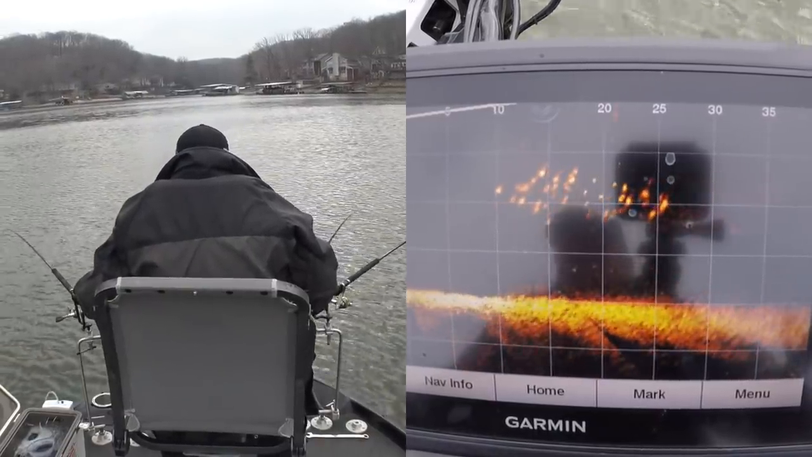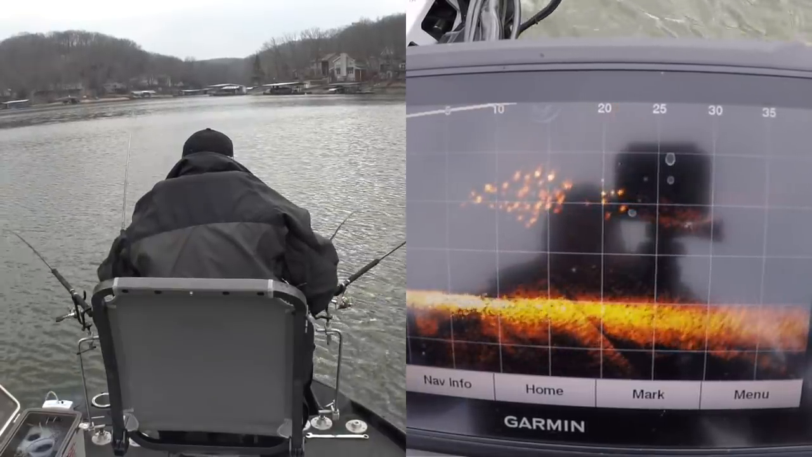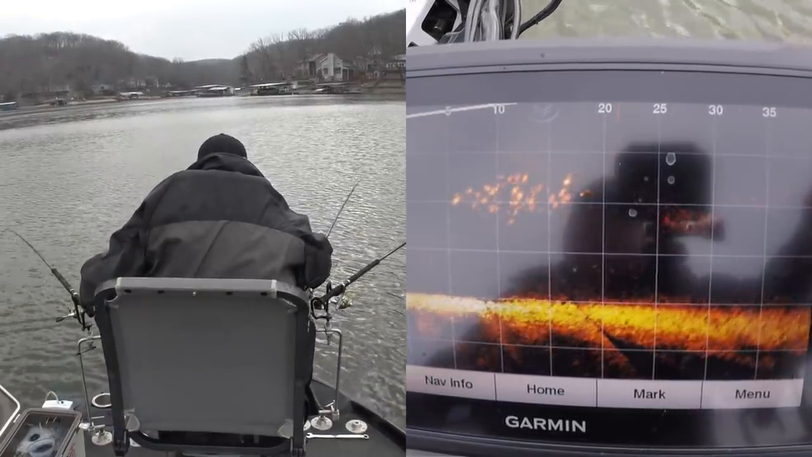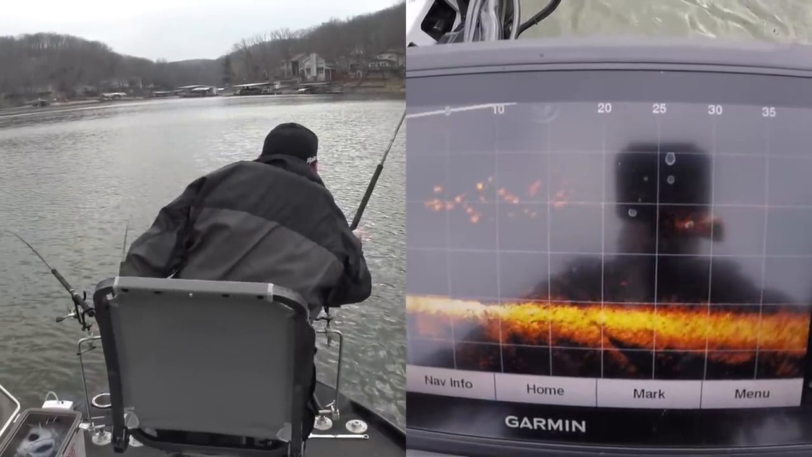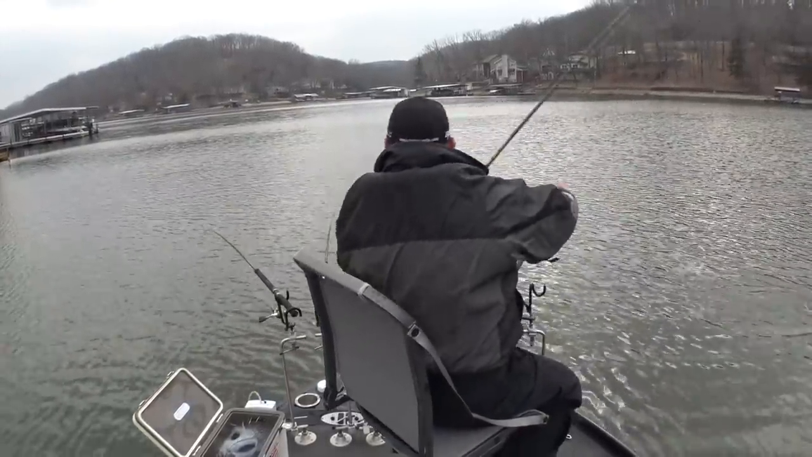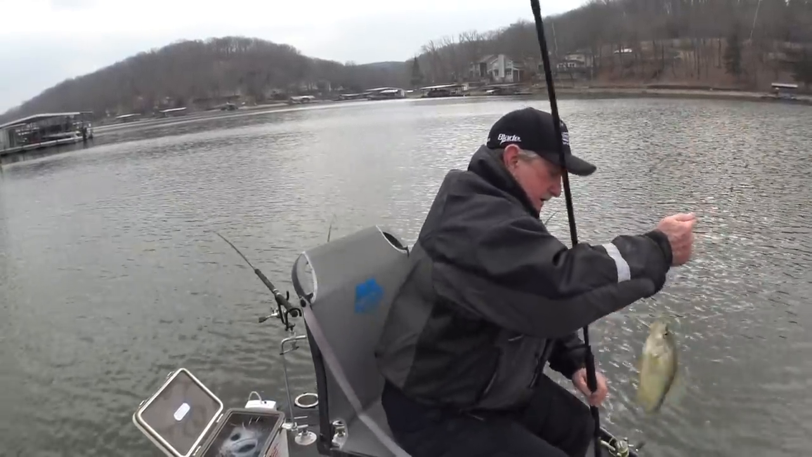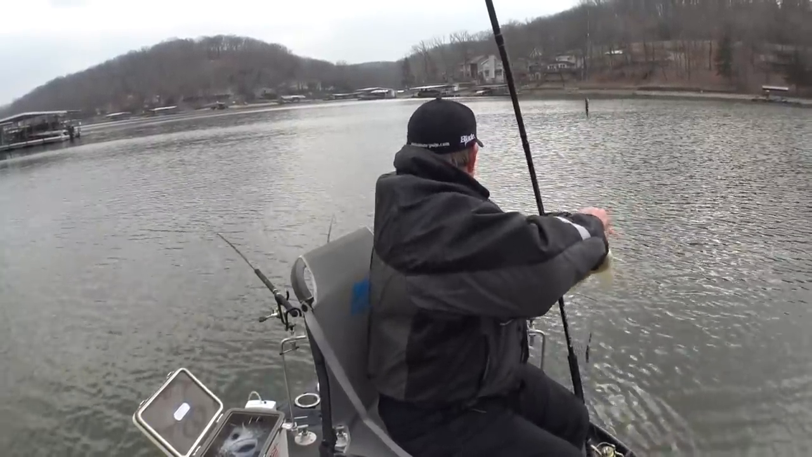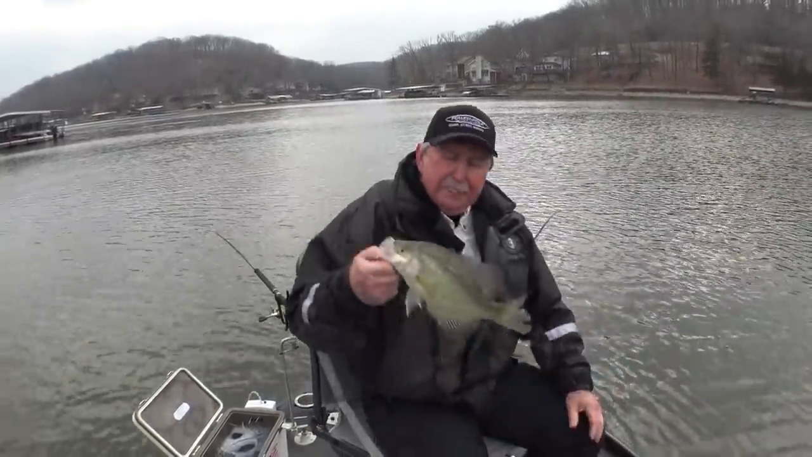Come on. You know you want it. I felt one there. They're all over it. There he is. I told you. Oh man. That's a crappie. It's a good one. It is a crappie. It's not that big. Boy, he's tough. Just like playing a video game. Still some down there. Nice eaters.